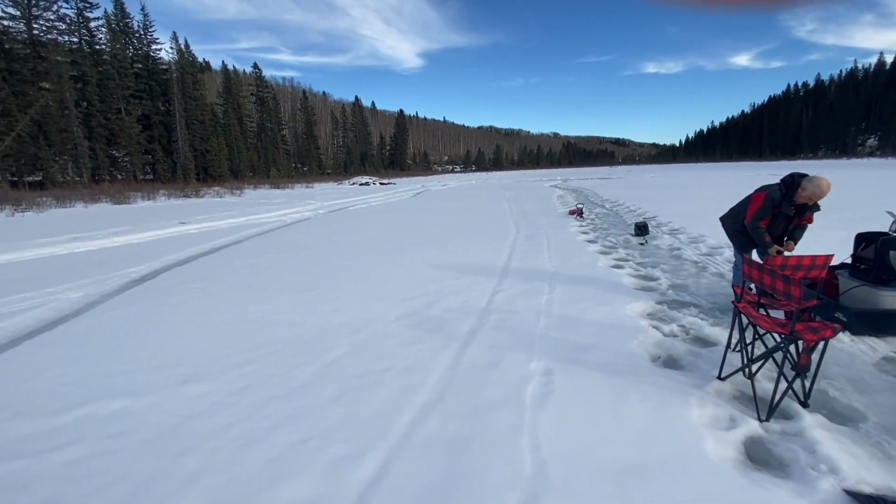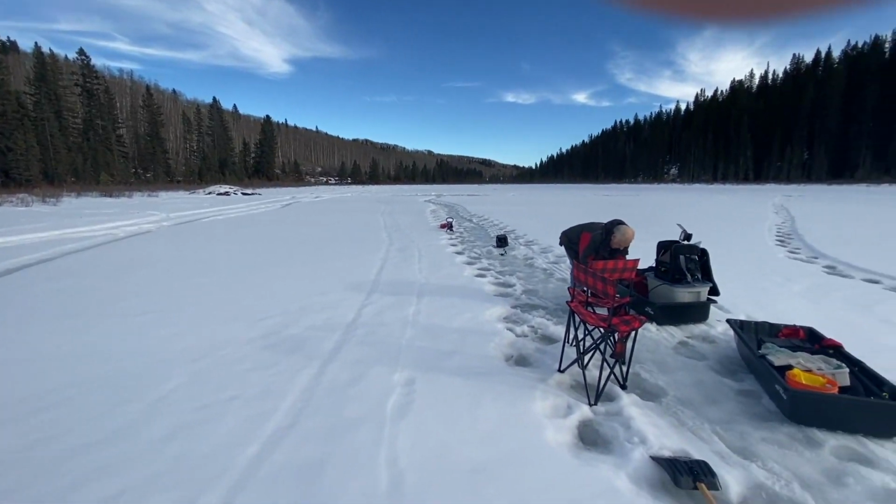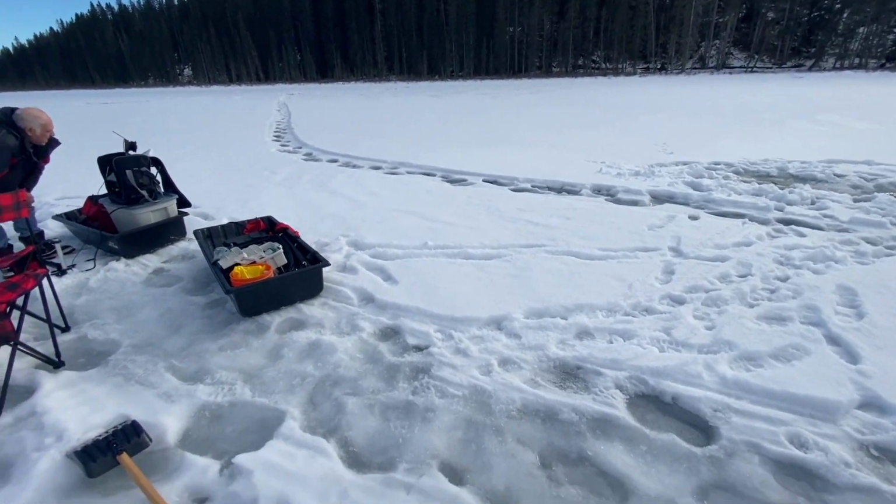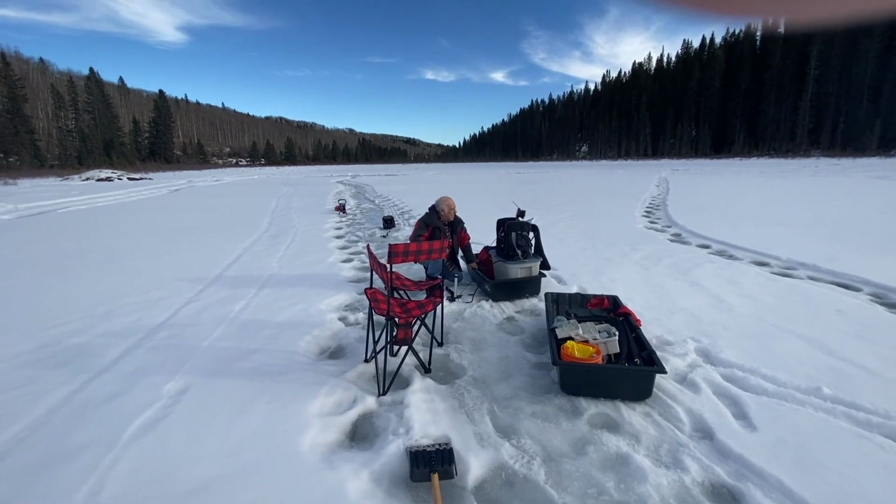So if we get a deep freeze, this will freeze up solid and it'll be fine. But because of the thaw and freeze and thaw and freeze we've been having lately, it's been really warm for end of January, beginning of February. Because of that, the ice is just a little messed up. Make sure you wear waterproof boots. That helps.